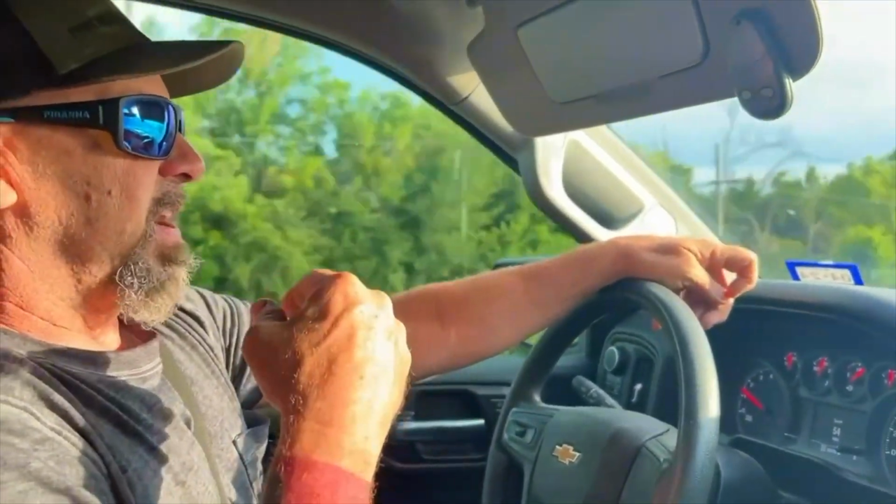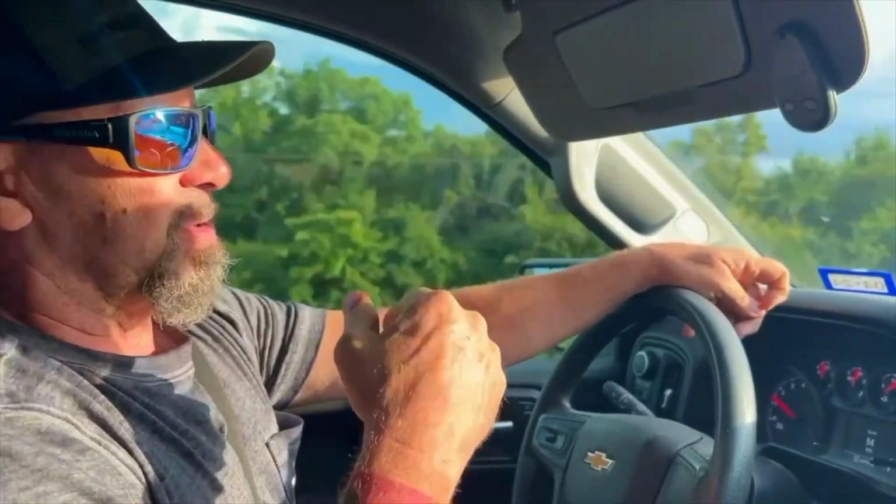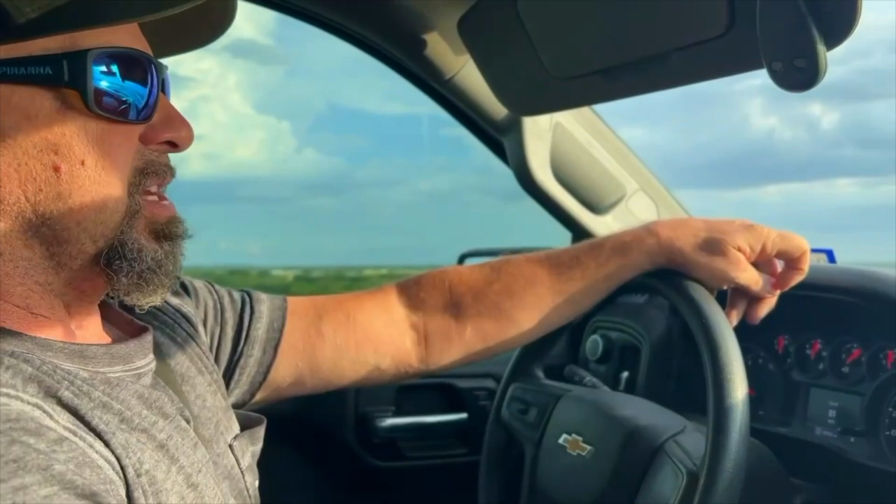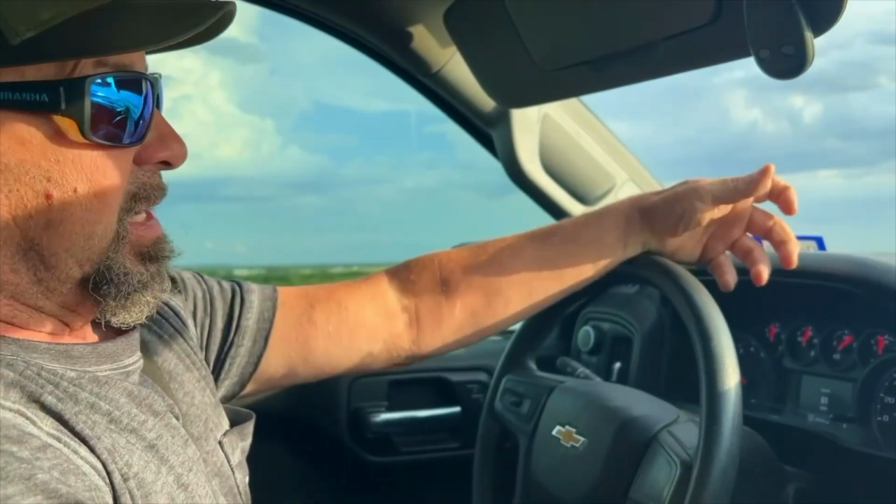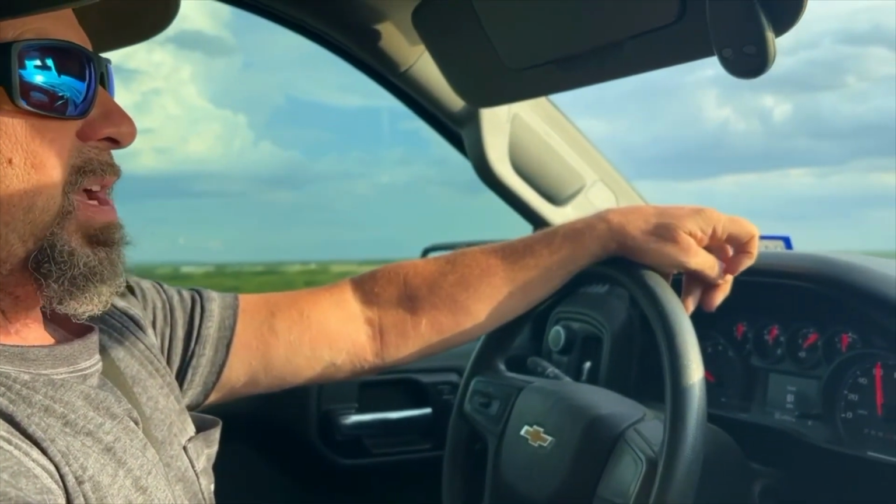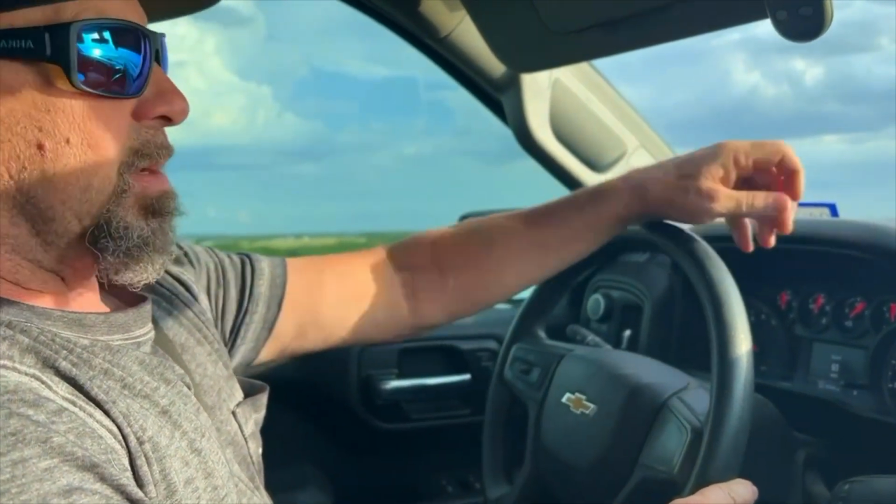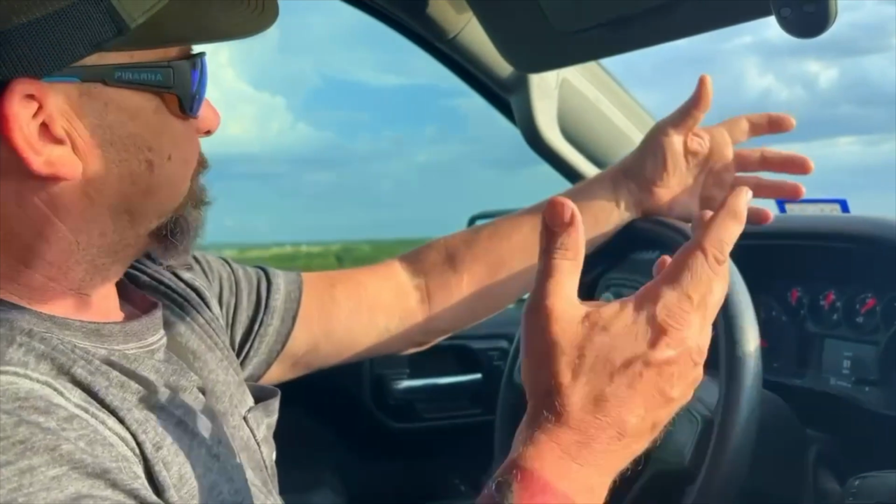We need to know every 5 minutes that it's there, because we might be traveling 25, 30 minutes to get to it. When you start noticing that this thing's eating up batteries faster than it should, it could be that camera's getting ready to go down because it's not pulling service right, and it's just constantly pinging and pulling, trying to get service. So I don't know.